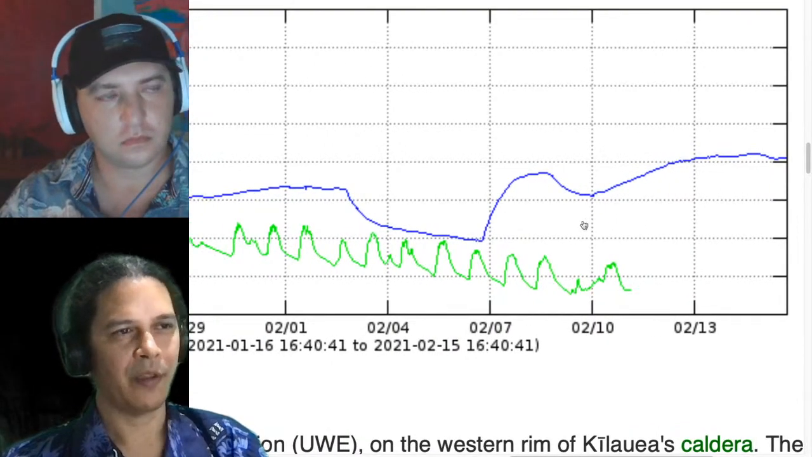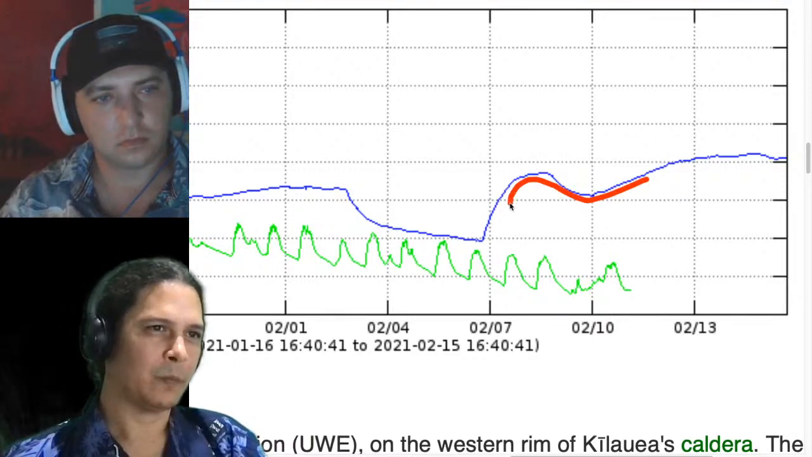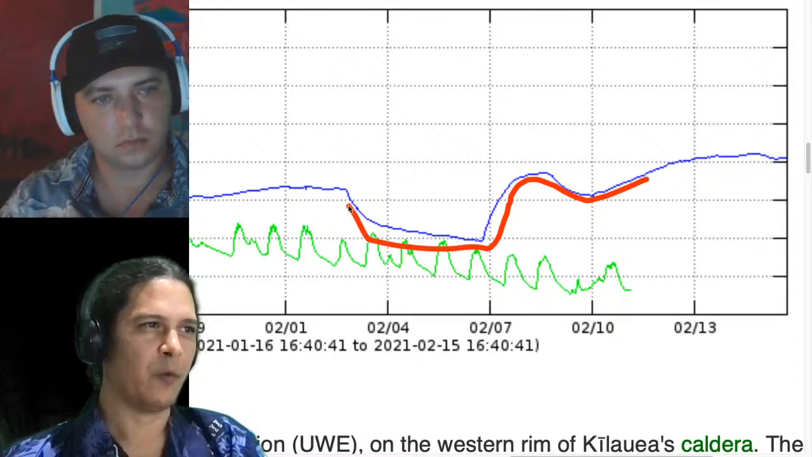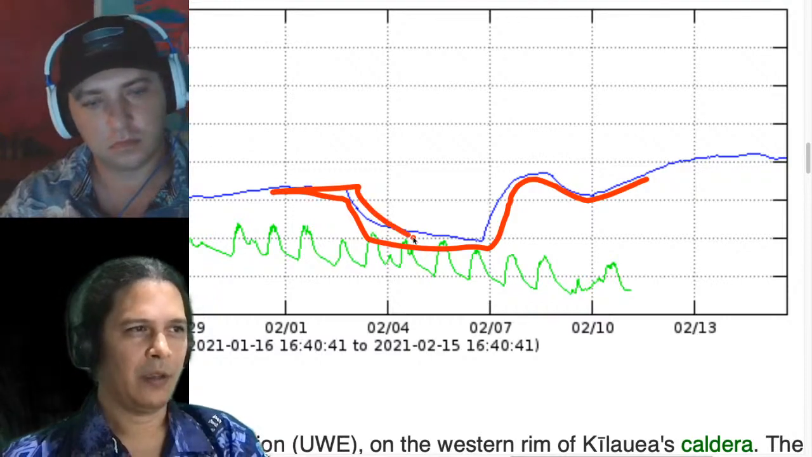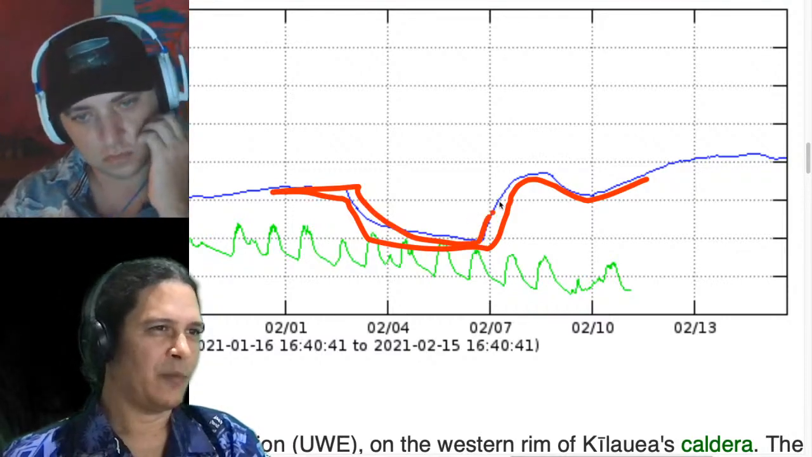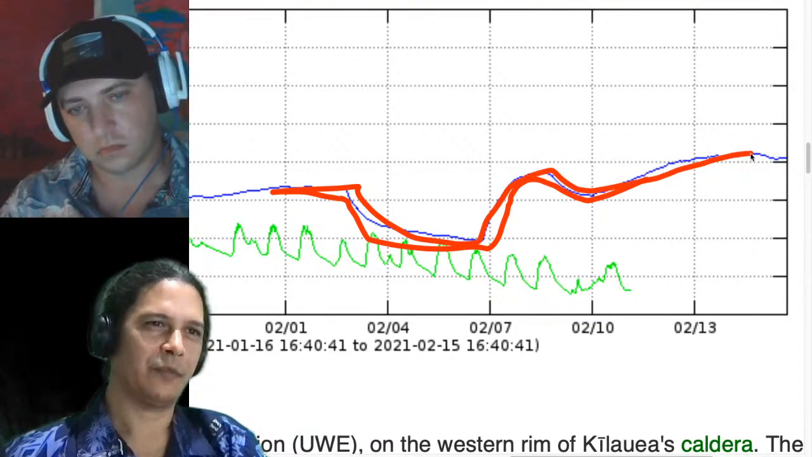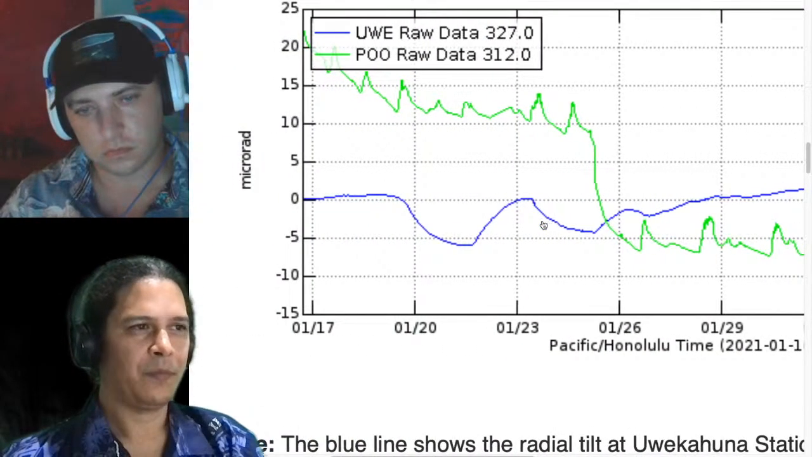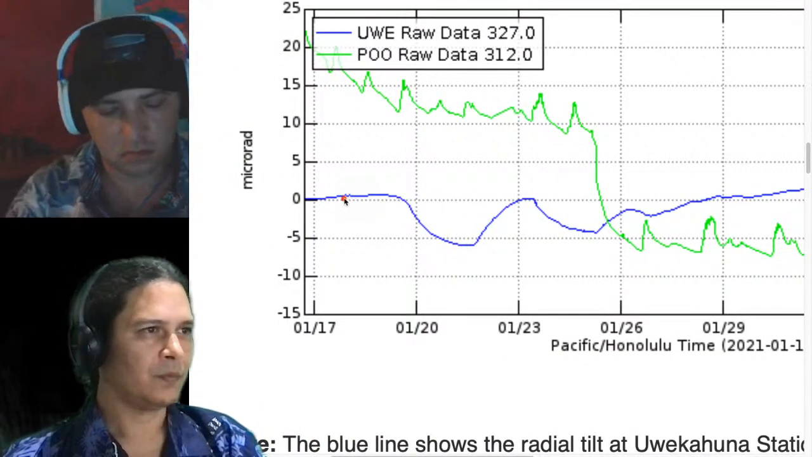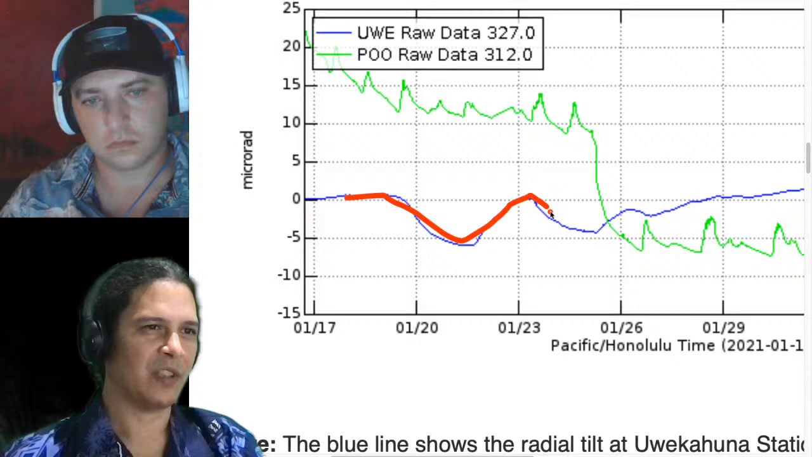So here's our last month. And that second deflation we came out of was this actual smaller one after the big one that came before it that lasted from the beginning of the month, more or less. So a big deflation, a big inflation, and then a smaller deflation, inflation afterwards. And here we are just adjusting a little bit at the very back end of that. Interesting that we had a similar pattern if we go back to not quite a month ago. We had a deflation, inflation, followed by a second deflation, inflation that wasn't quite as big.